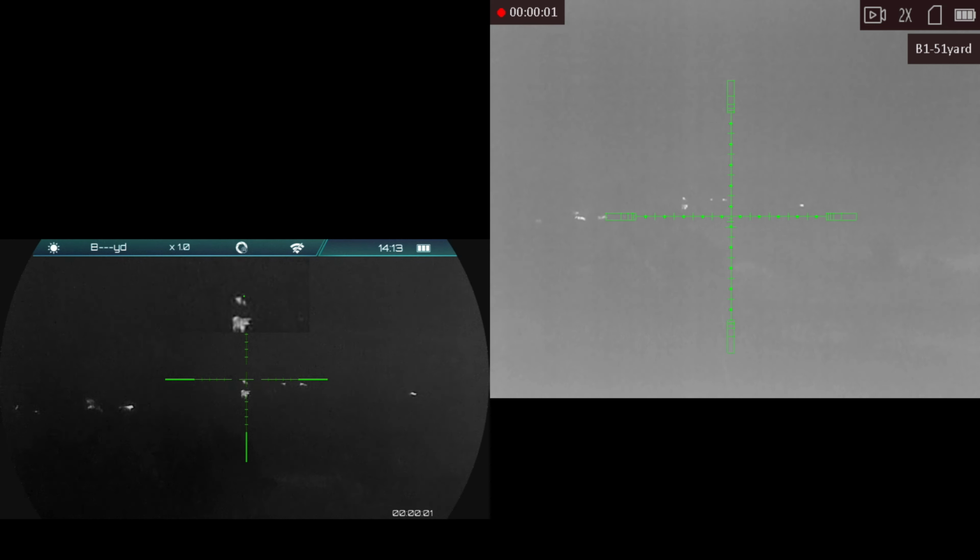This is my favorite. This is a set of cattle about 450 to 500 yards out on a really, really poor thermal night. A lot of mist, a lot of fog in the air, and you can see that this is cattle in the Rix, but not really in the AGM.